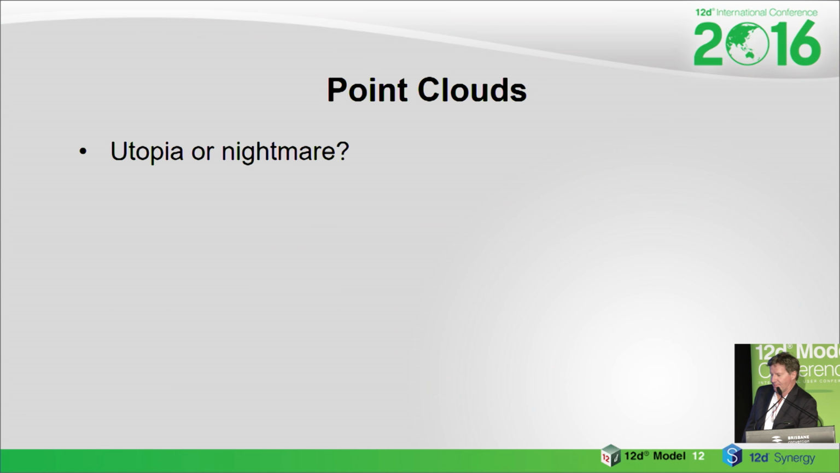So some people see utopia, some people a nightmare. The people who haven't used it yet, it looks like utopia. The people who have used it are beginning to think it's a bit of a nightmare. And I could name a few customers here who have had some interesting point cloud stories. I'd love to bring them up and share, but apparently I've only got about 4 minutes left. So I may not even get to my demo yet.